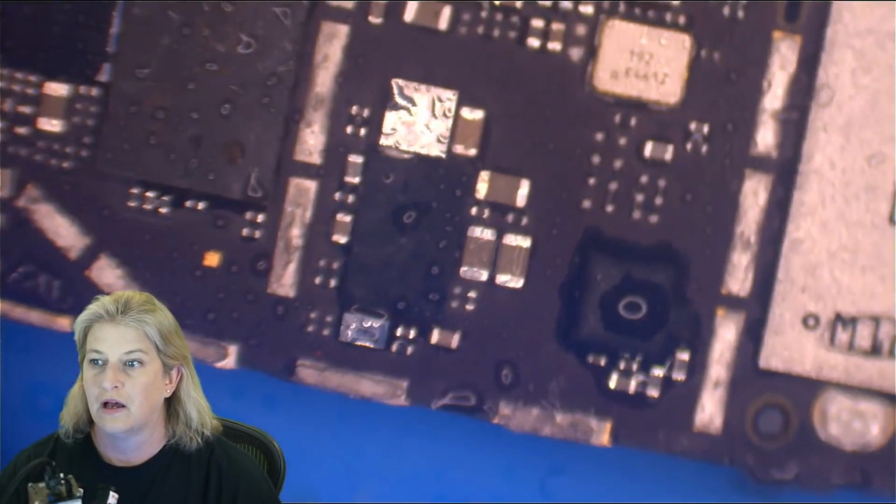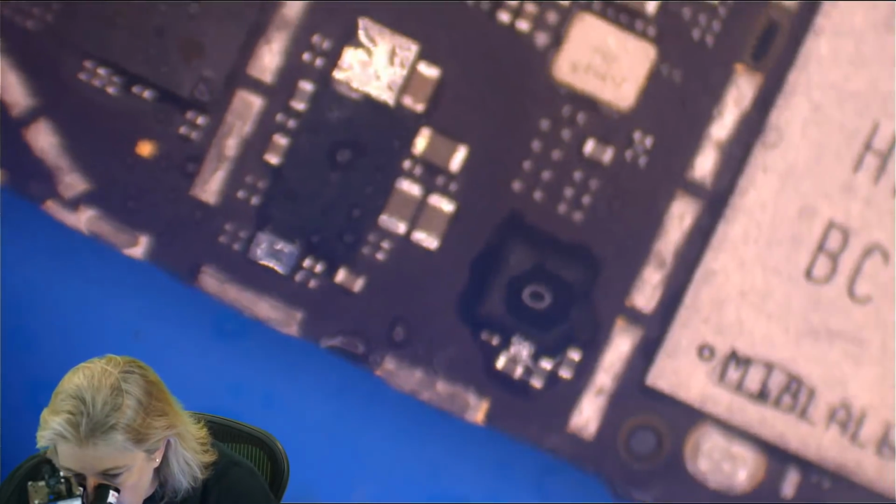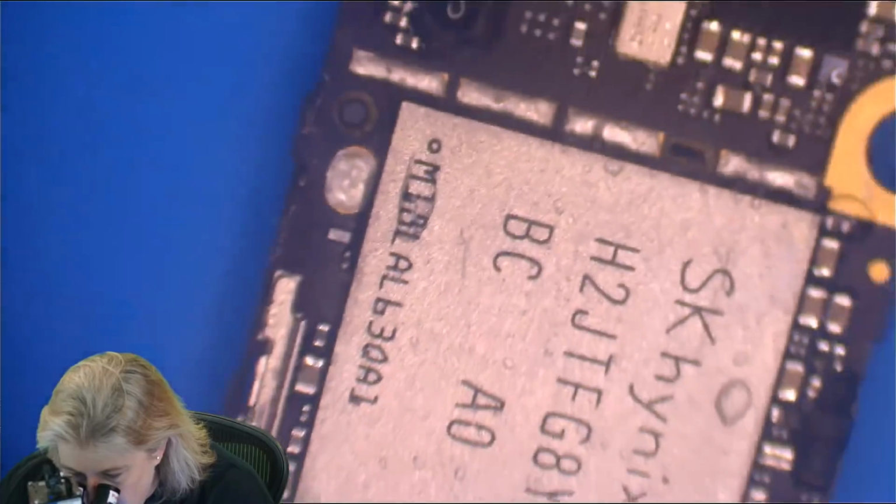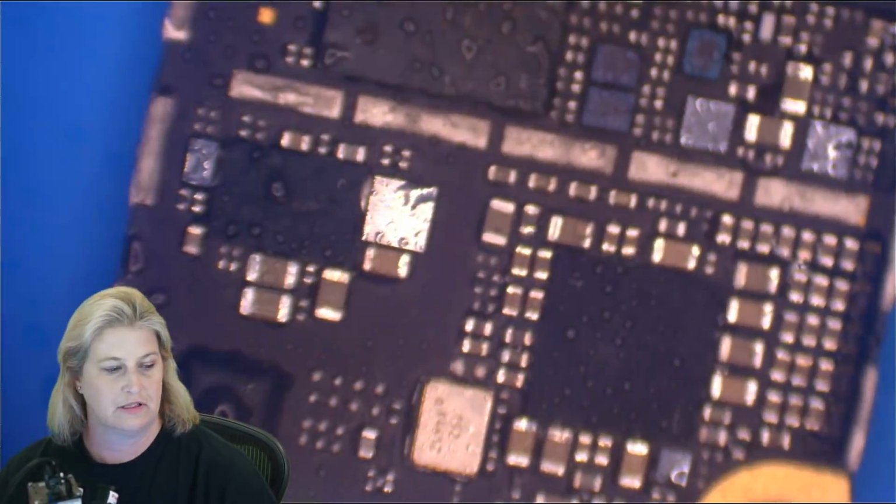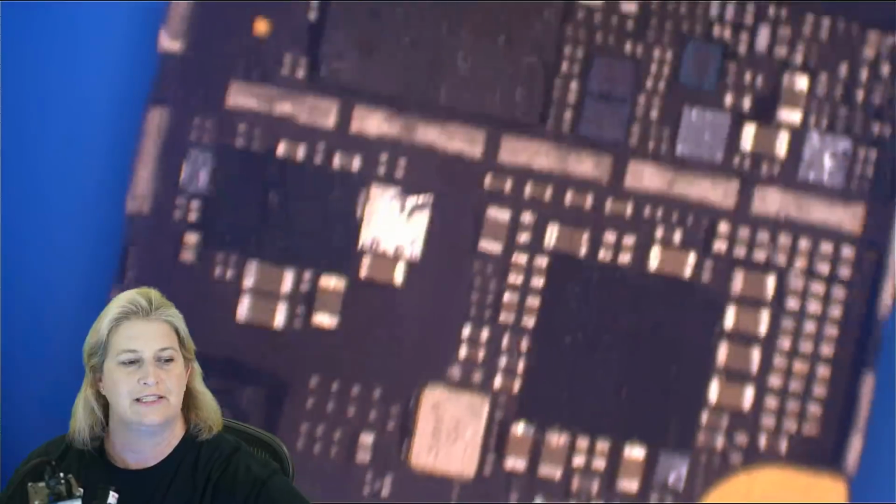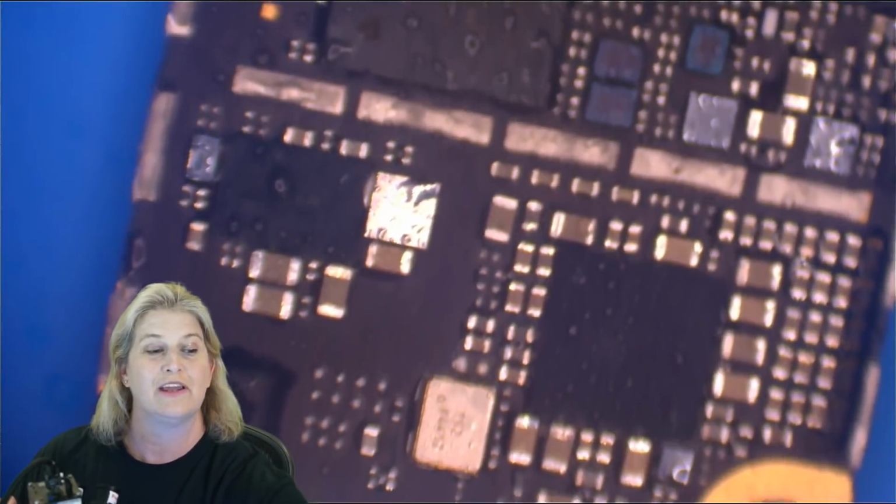So let's do that. There is a crack. Oh my God. What crack? I don't see no crack. What you talking about? All right, so we're going to go with the idea that we're just going to see if we can fix this real quick. Let's eliminate all possible variables and just go home. How does that sound? It sounds great to me because it is now 12:20 and this is still not fixed.